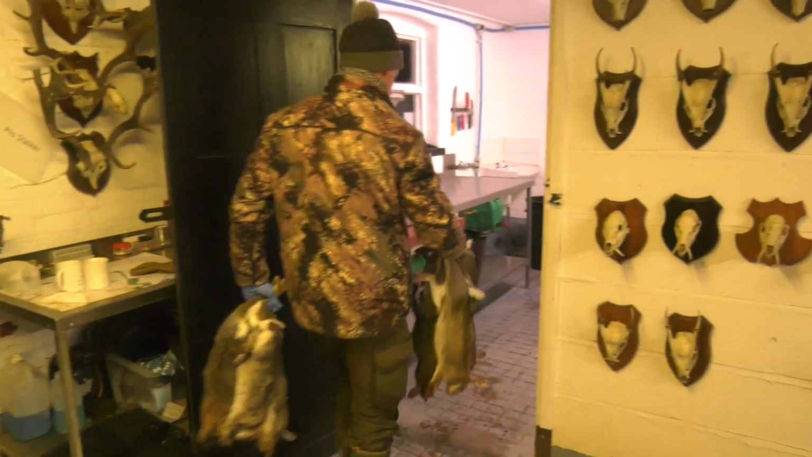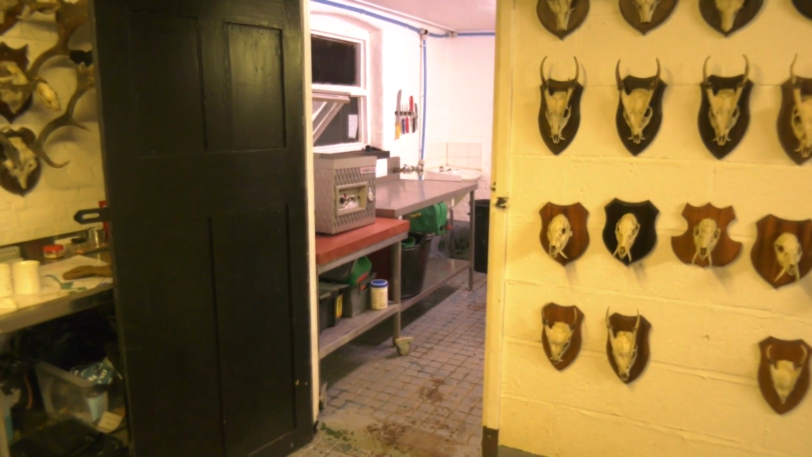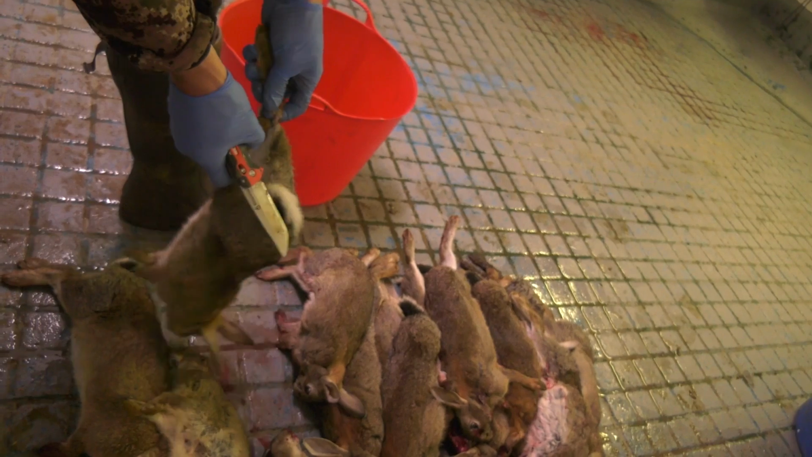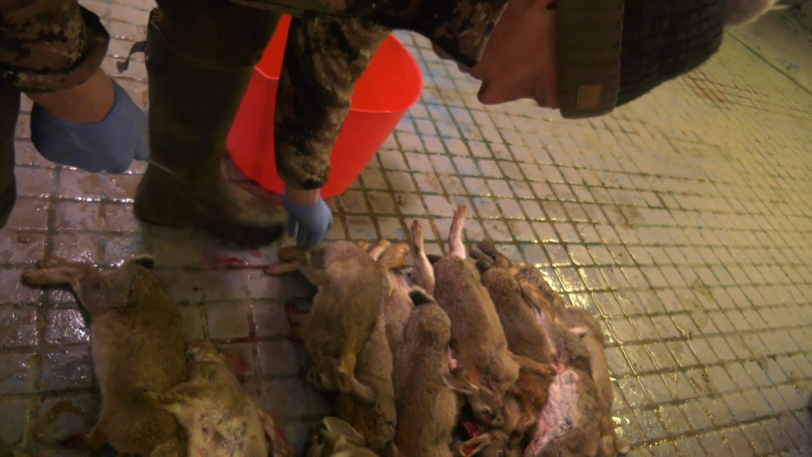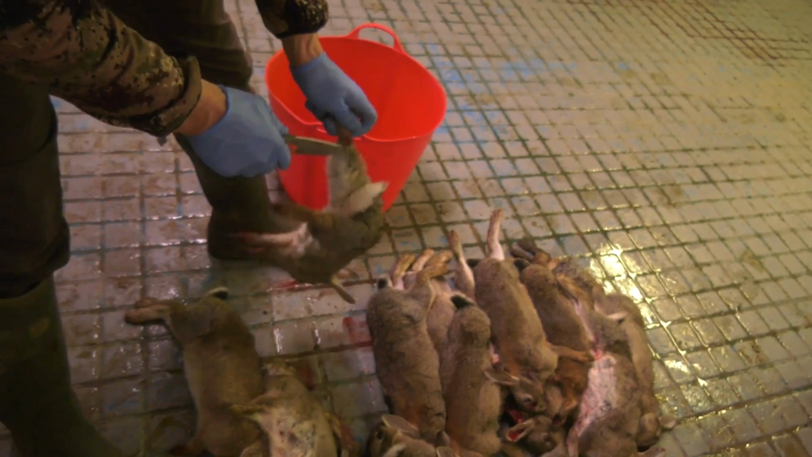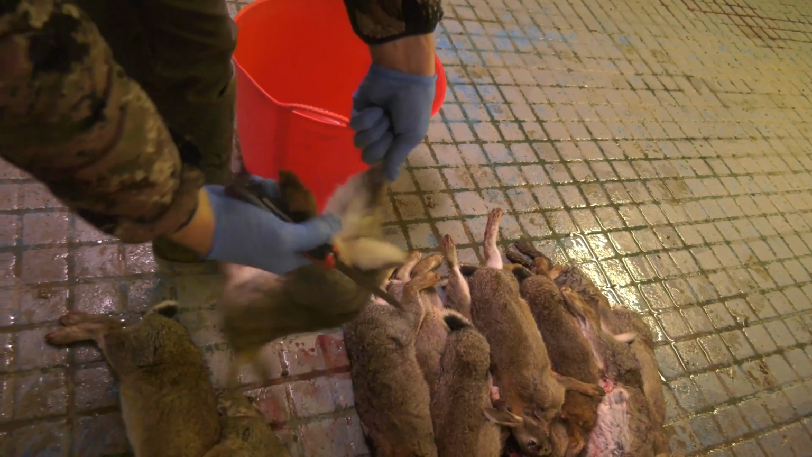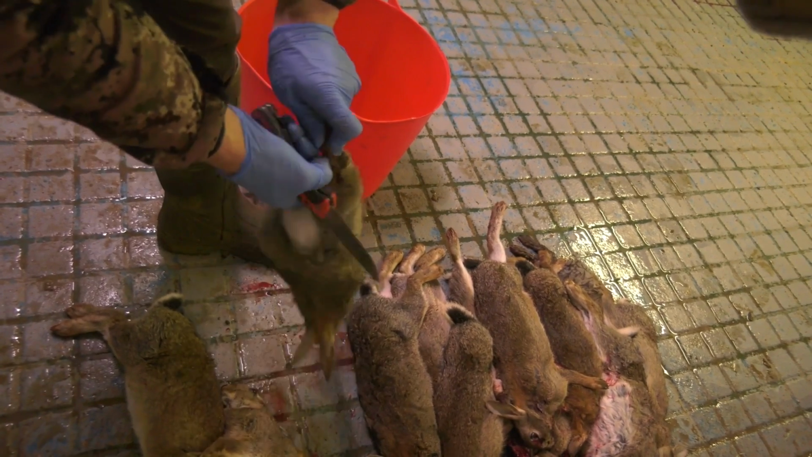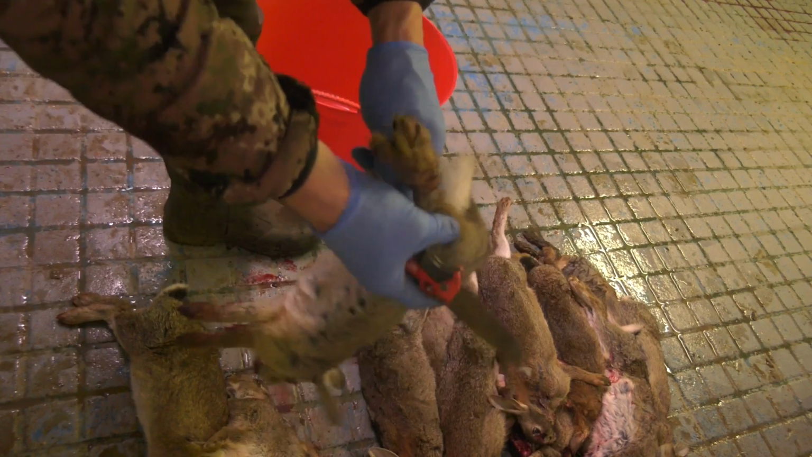Back to the larder, and as always, regardless of quarry, Paul wants it presented well. That's very neat. Back to the old presentation thing, isn't it? Any game looks good when it's hung up. And so what are you doing with the last cut? You sort of almost kill his heel. Yeah, that's it. So you cut through, and basically it locks it on. Through there, and basically cuts through, so then it won't pull out.